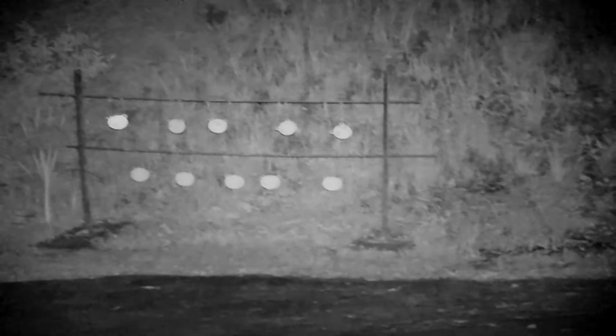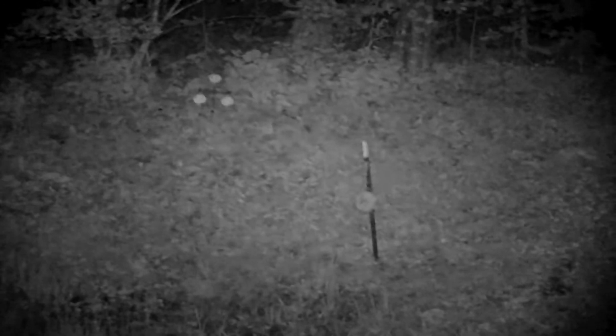And I almost forgot to take this off and show you without the scope on. So this is just the unit itself, not the scope.